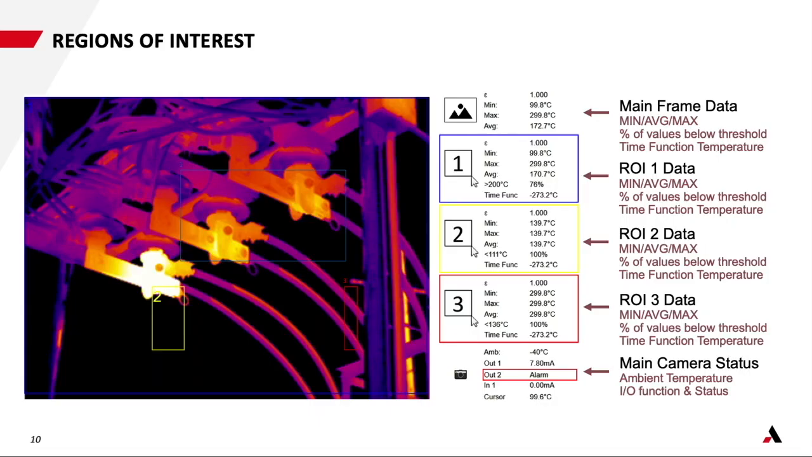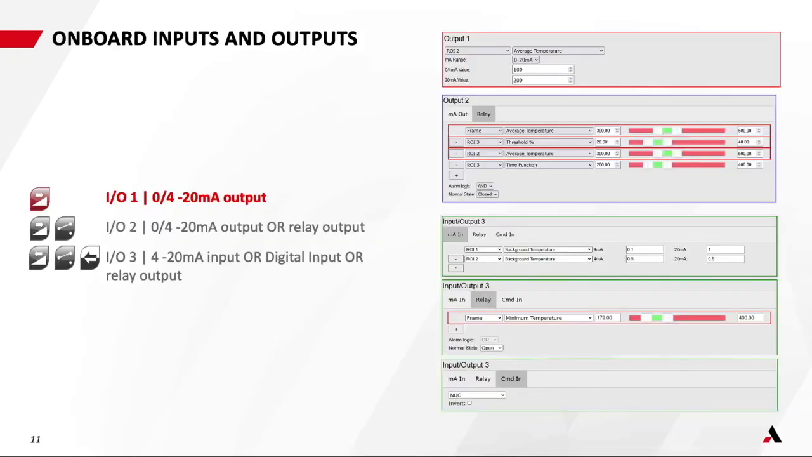So regions of interest, just to explain what a region of interest is quickly in our system, you can see the image in the screen. So we've created 3 regions of interest, 1, 2, and 3. And what we can do with those regions of interest in the camera's web server is analyze the minimum temperature in that, the maximum temperature, and the average temperature in each of those regions of interest. And then we can output those values using those onboard I/O. So that means we've got 3 I/O on the camera.